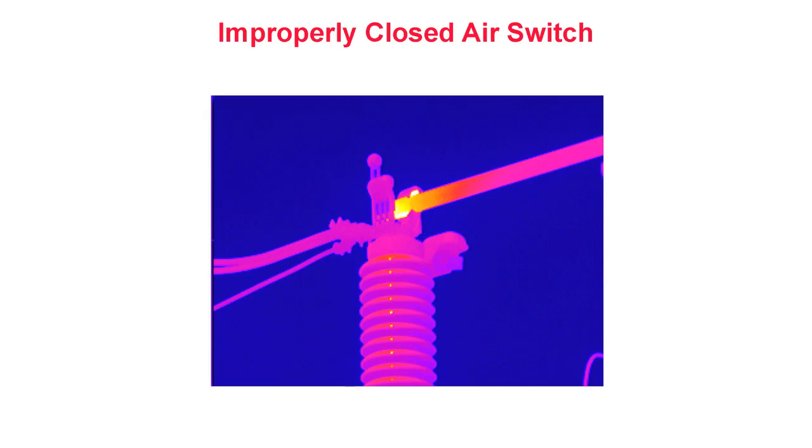Improperly closed air switch. In this thermogram from an outdoor substation, we see localized heating within the jaw of a large air switch. In this image, excess heat is shown in yellow and white. Upon further investigation, it was found that the switch was not properly closed. If you look closely, you will see that the contact points on the switch arm are at the 7 and 1 o'clock positions rather than the 9 and 3 o'clock positions, indicating that the switch arm had not rotated fully.